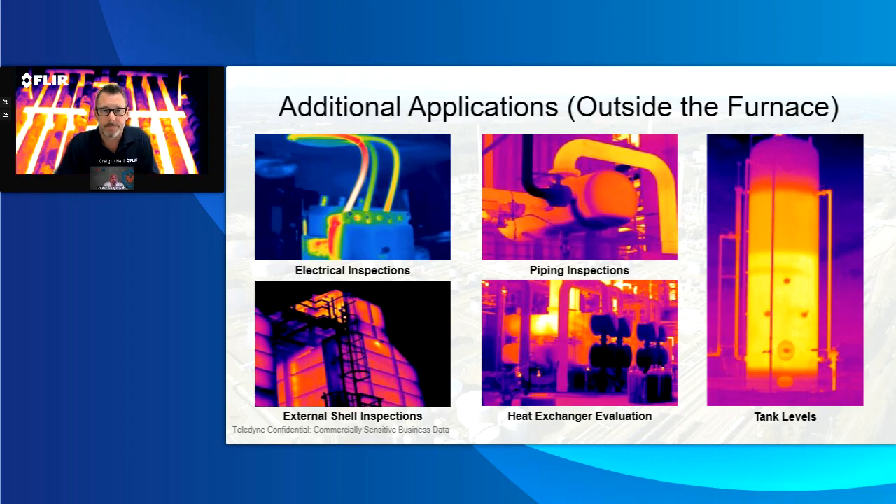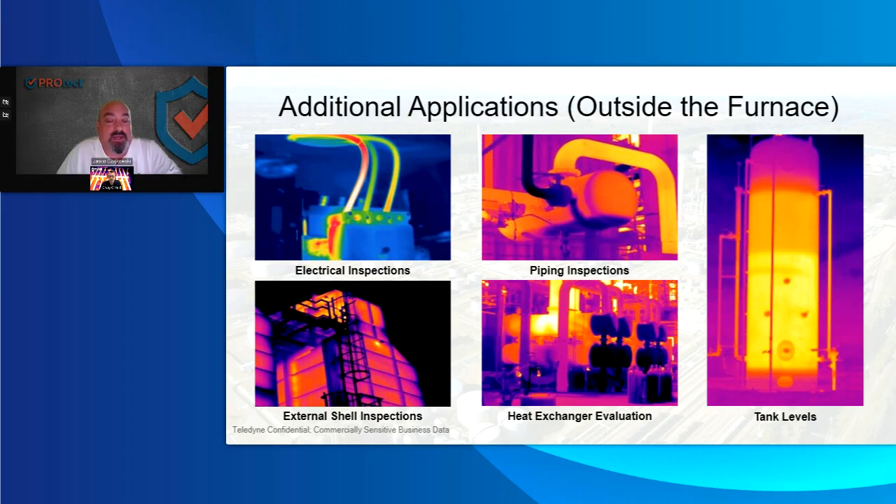At PROtect, we do about everything. We do electrical inspections, piping inspections, tank level indicators. And like I said, we give the customer the opportunity to choose which color palette they would like. Externally, we do shell inspections of refractory-lined, high temperature equipment. The cameras we're using now are 640 by 320, and the resolution is absolutely incredible. Even with tank level indicators, you could see sludge, vapor, some sand accumulation. We've actually seen some of that. With heat exchangers, you can actually see if they are working.